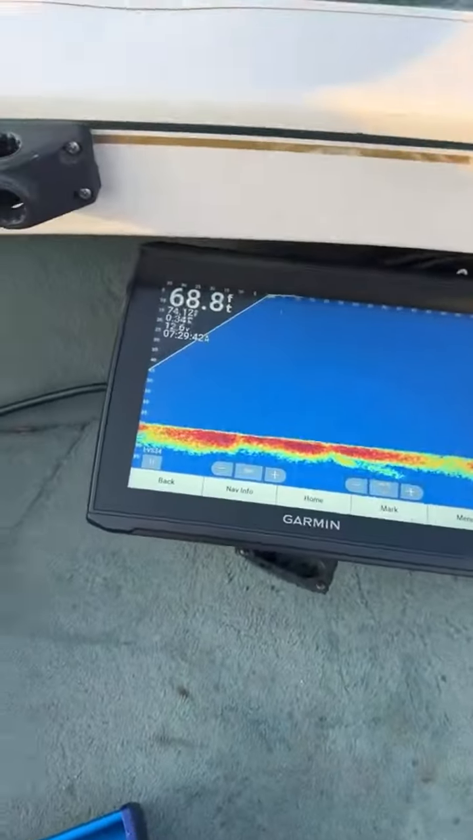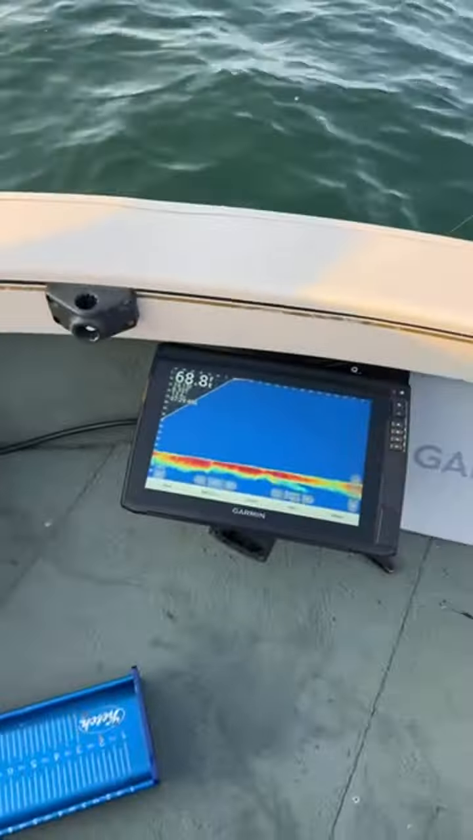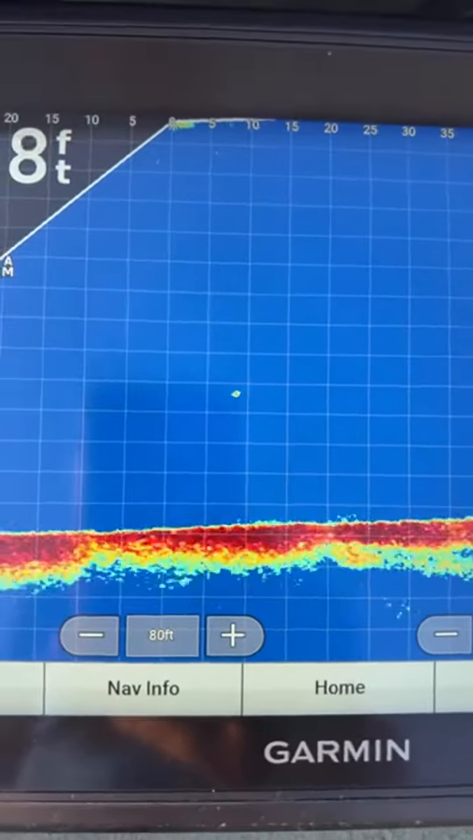And yeah, so we're just out here. I have them in Coda Tarova, so I have the remote. I wish I had an Ultrex, so I had the foot pedal, but that right there, that's a walleye.